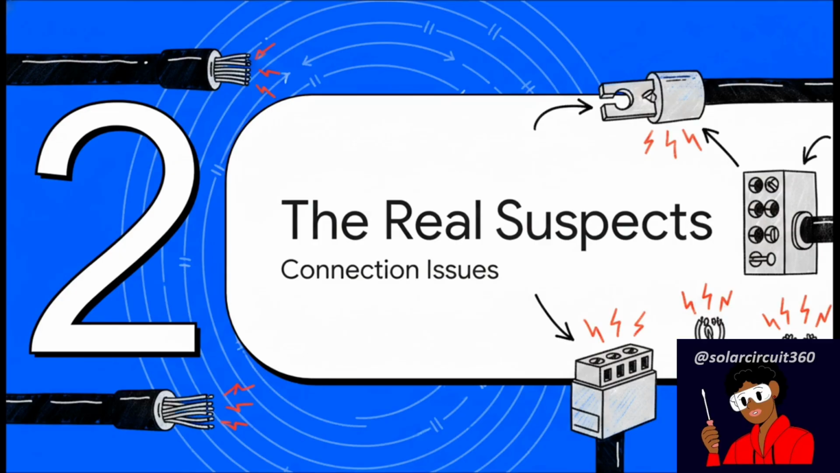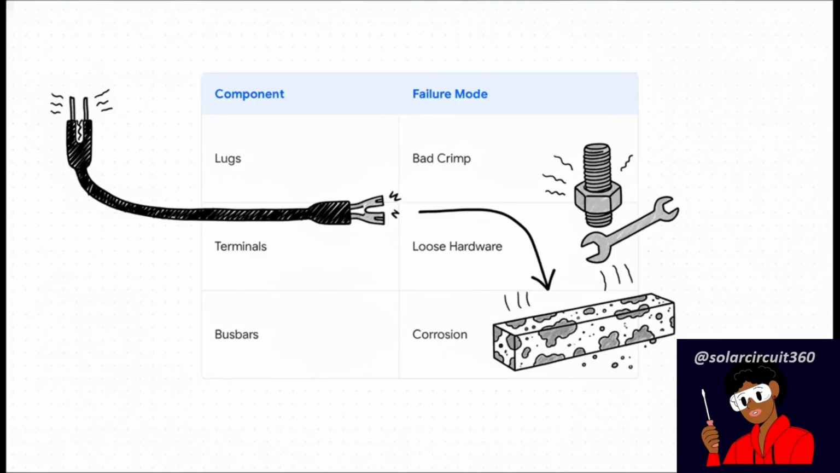Let's interrogate those connections. If the cable itself isn't the problem, where exactly is all this resistance hiding? Let's walk through our lineup of usual suspects. First up, lugs. A lug might look perfectly installed from the outside, but a bad crimp leaves microscopic air gaps inside. And those air gaps? They equal resistance. Next, we have terminals. If you're tightening hardware just by feel rather than using a proper torque wrench, you're going to get low contact pressure, and that creates more resistance.